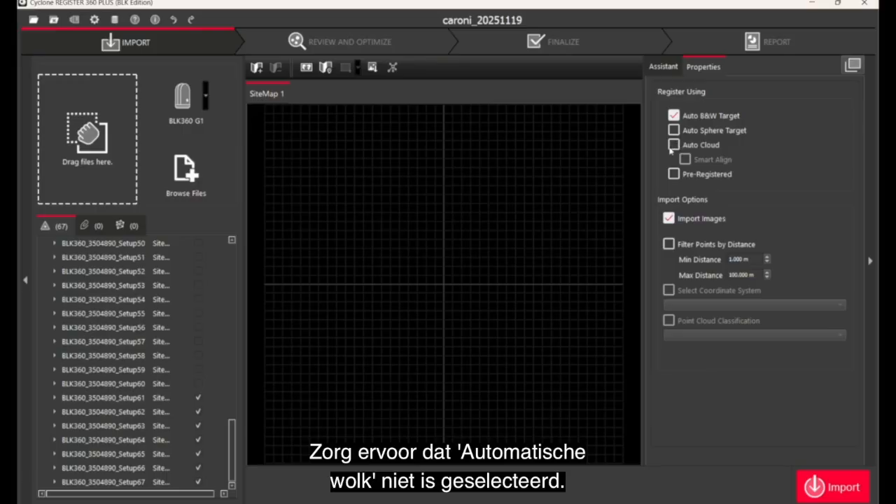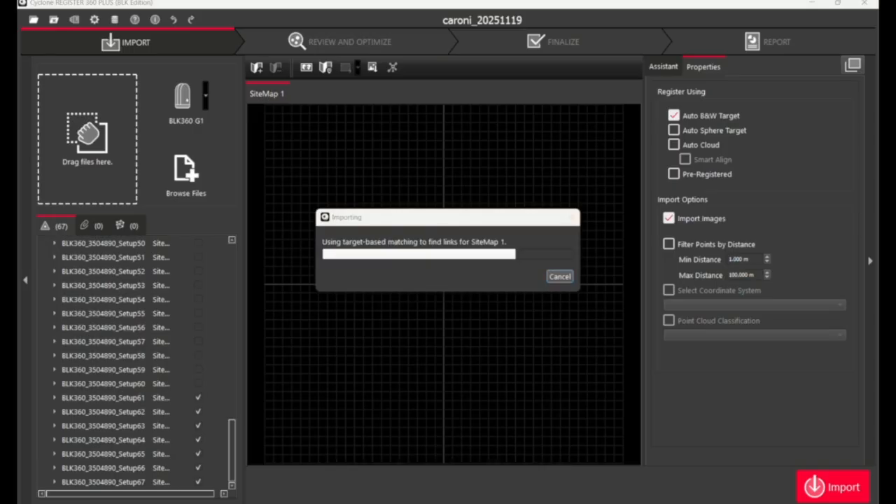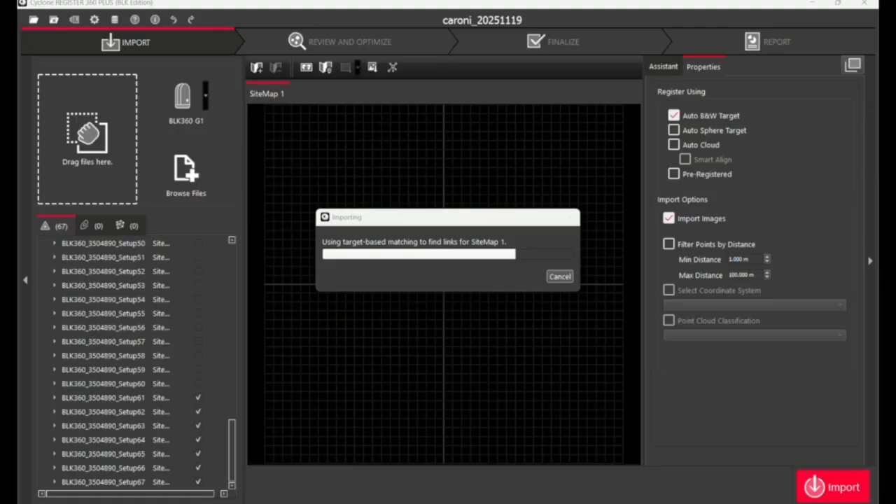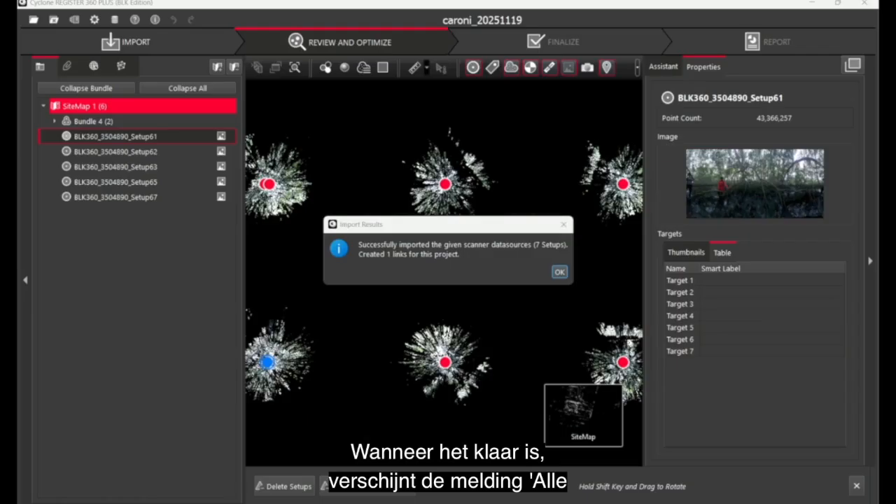Ensure that Auto Cloud is not selected. Only Auto Black and White Target should be selected. And then you click Import. This will import all of the scans and continue to the next step, which is using targets matching to link these scans together. This can take some time depending upon the number of scans which you have to combine together. When it is done, it will say successfully imported all the given scans.